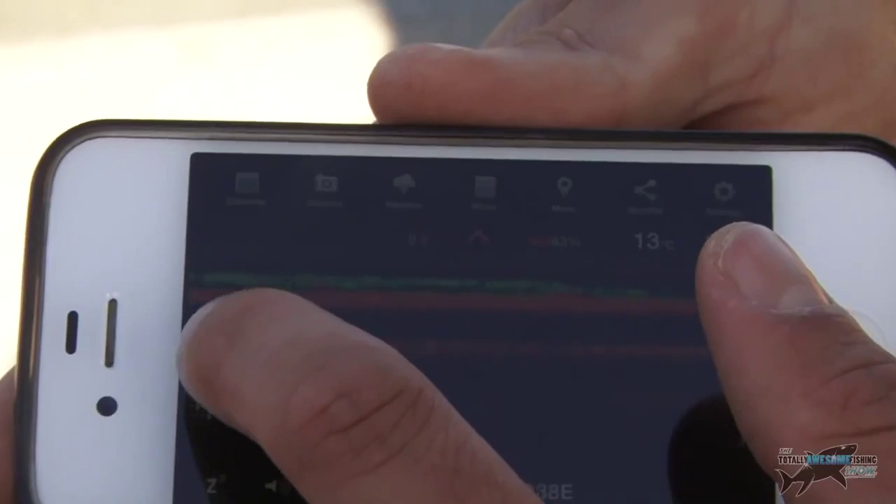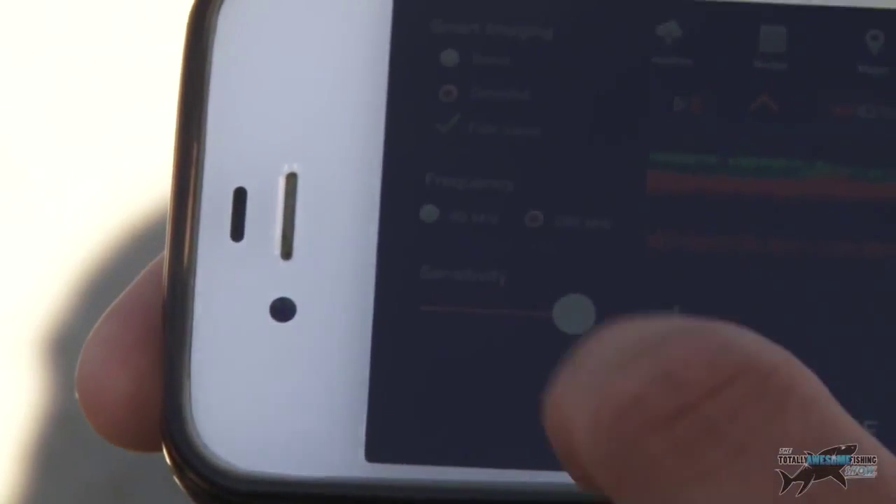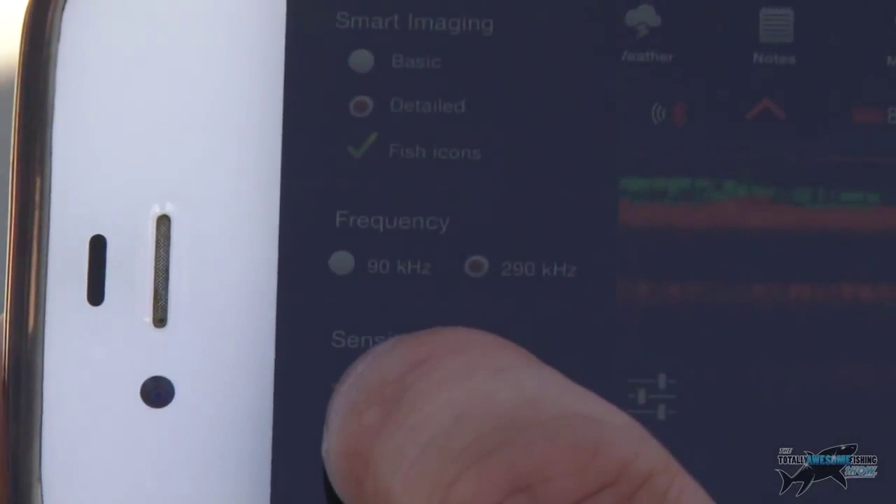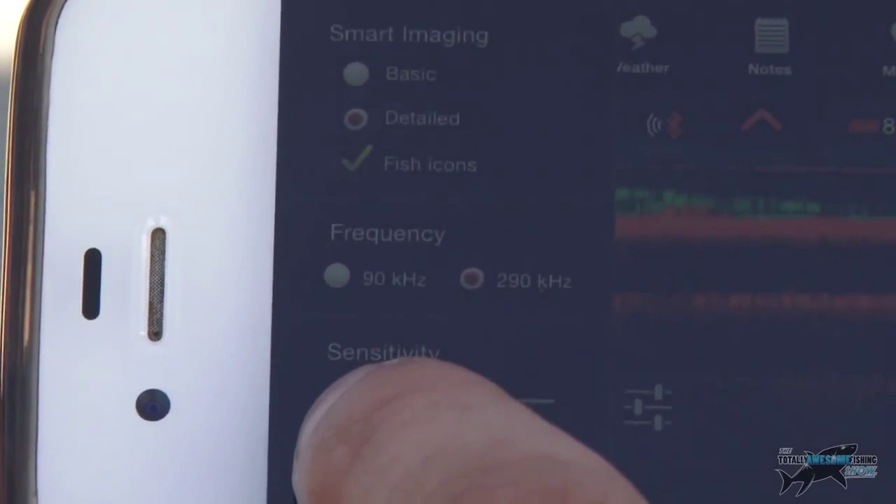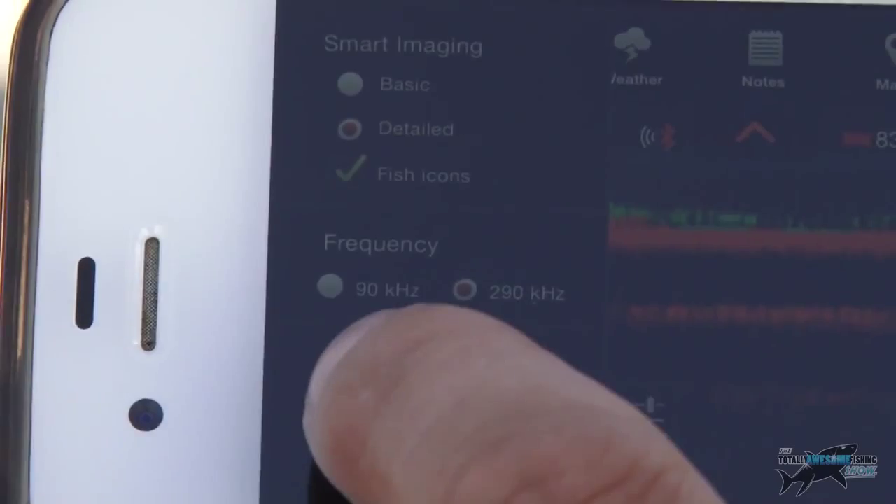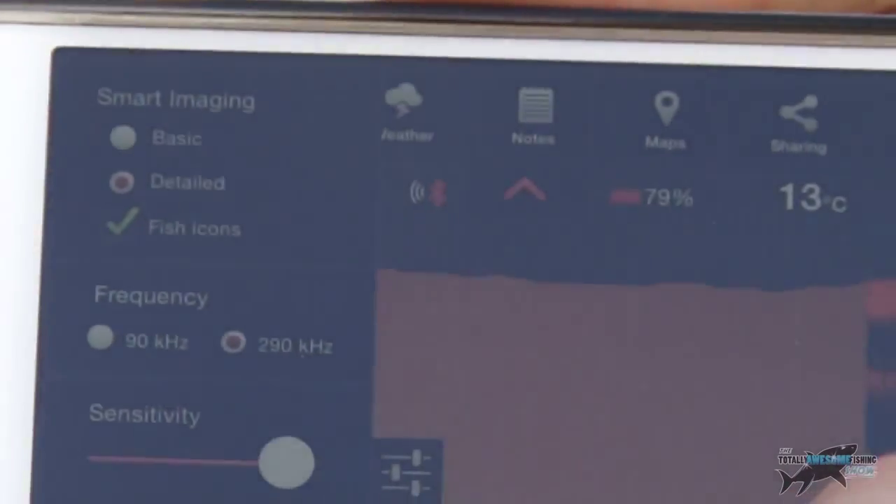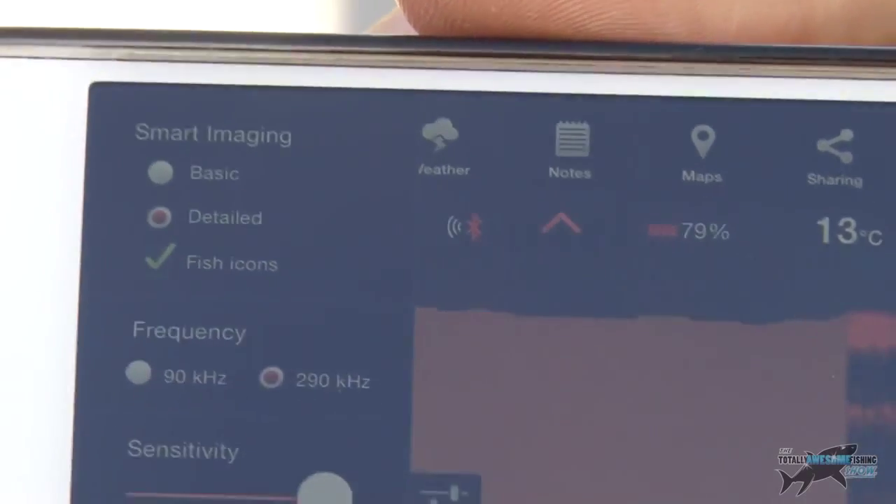It's great because there's a setting here I can press, and then I can change the sensitivity and turn it right down. Yes, it will give me less detail, but it can help save battery and things like that. And then I've also got fish icons there. Now if fish have swim bladders, that's the way it picks them up.